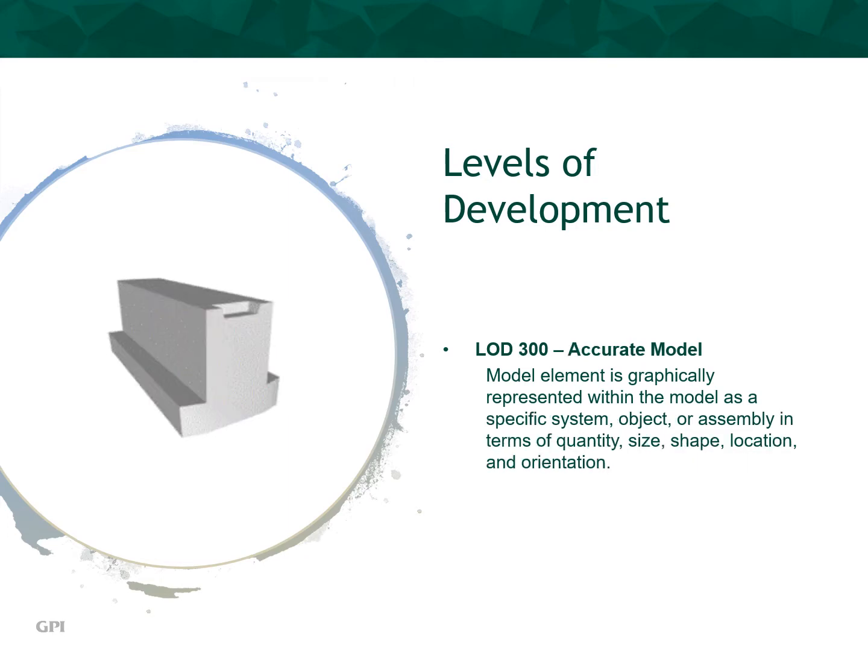Next is LOD 300. Accurate model is the third level of development. The model element is graphically represented within the model as a specific system, object, or assembly in terms of quantity, size, shape, location, and orientation. With this LOD, additional features of the element are refined and become more evident. Exterior unique design elements become part of this model, depicting what the model would actually look like in the real world. This lends to a more realistic view of all of the elemental models within the space.